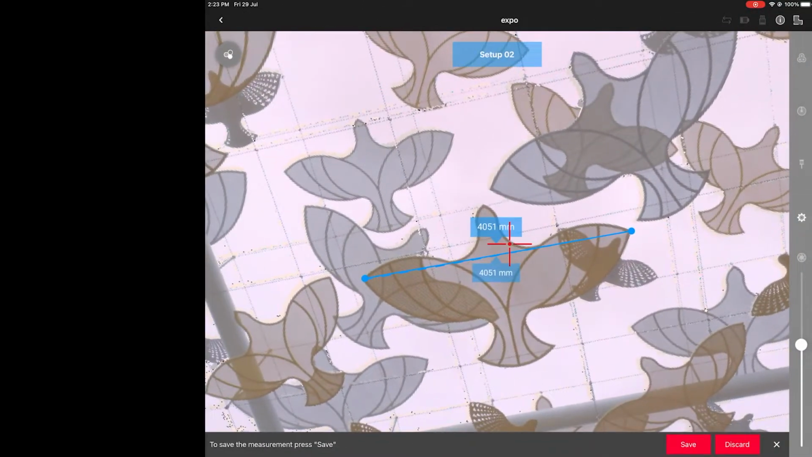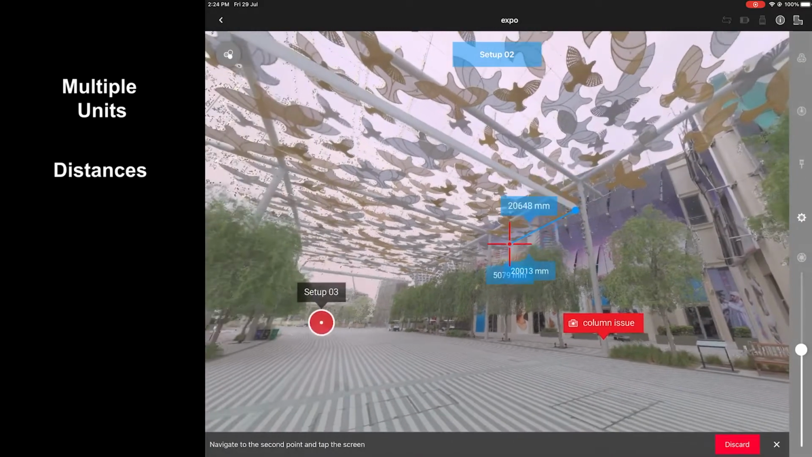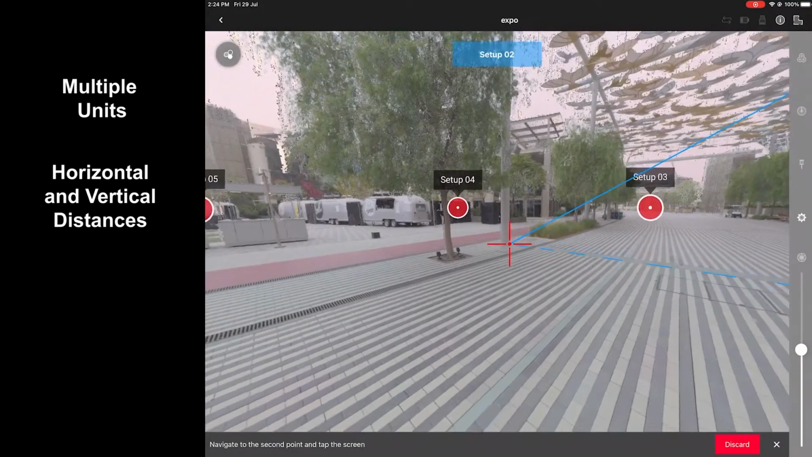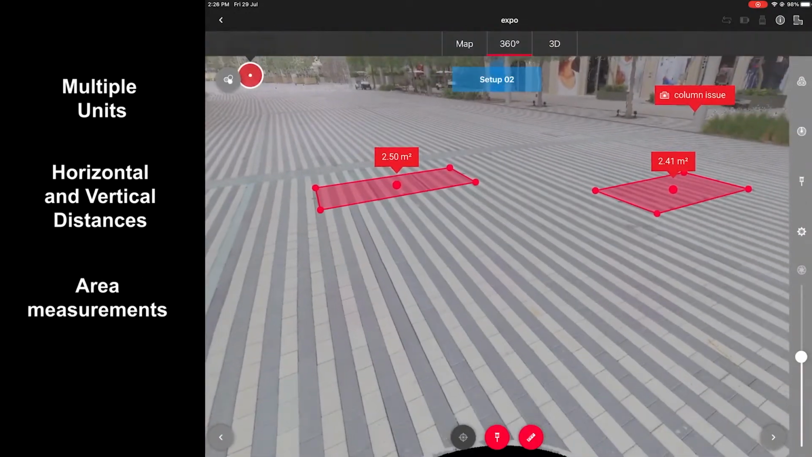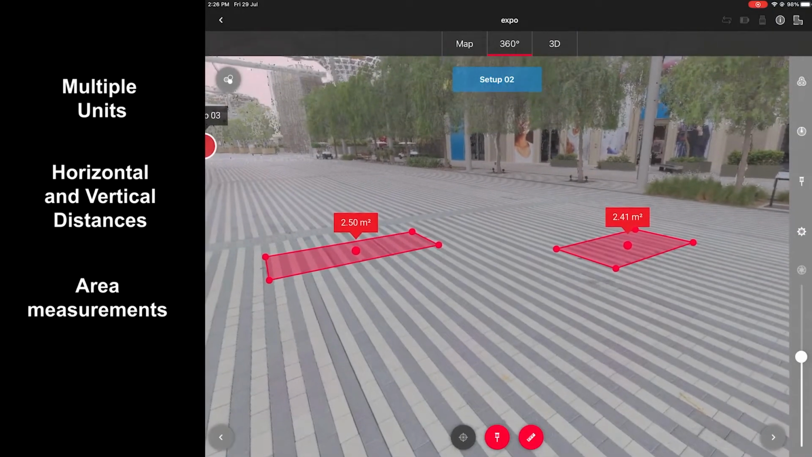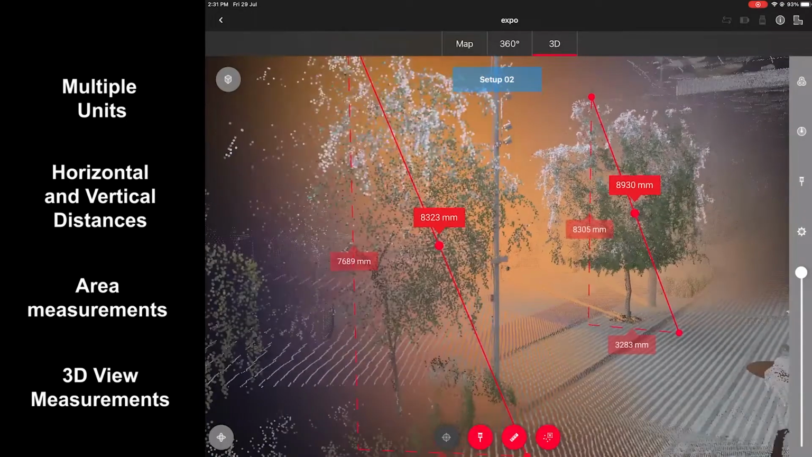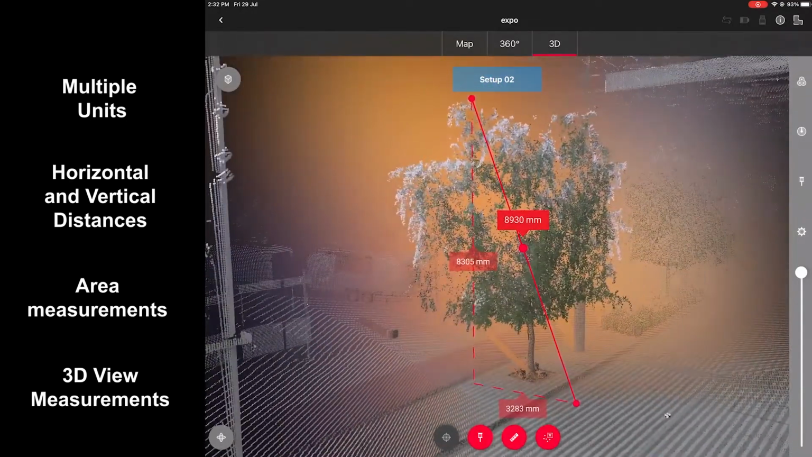Measurement improvements got these features: support for multiple units of measurement; display of horizontal distance and height difference for measurements, a very useful mode when you need to determine elevation between 2 points; edit area measurements, where you could draw any shape to measure its area; and the possibility to make measurements in the 3D view. In this mode you could make more precise measurements because you see exactly which point you are snapping to.